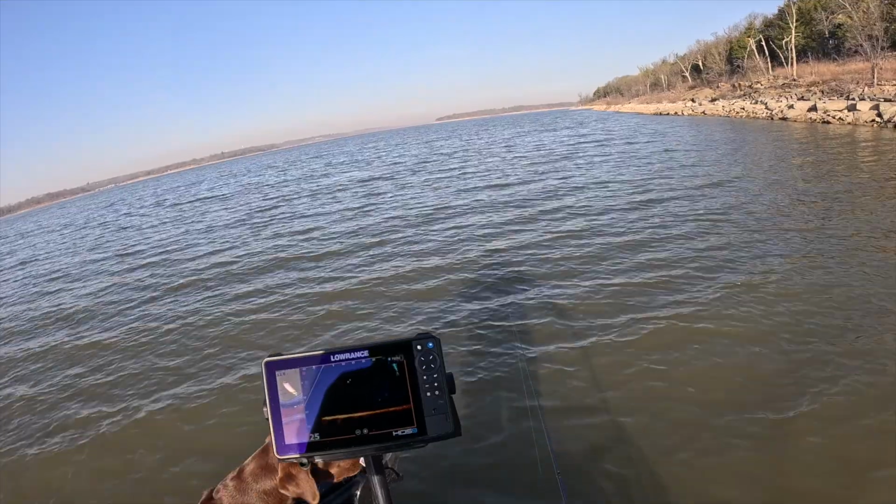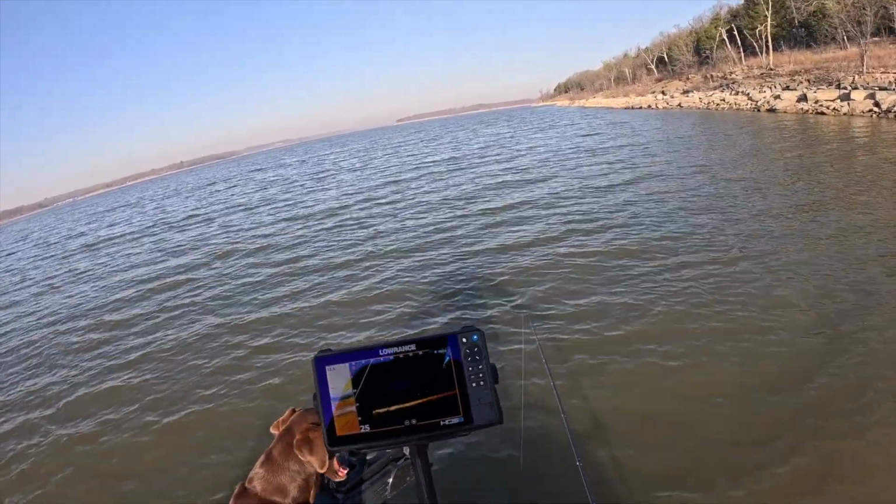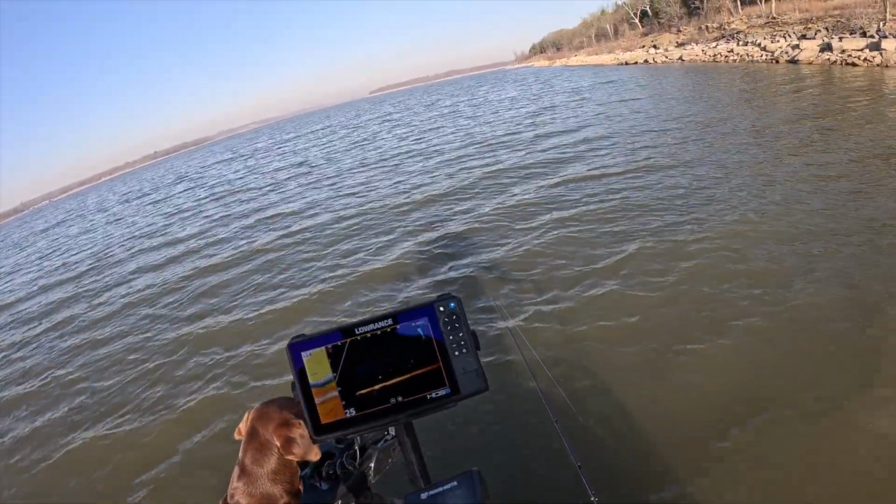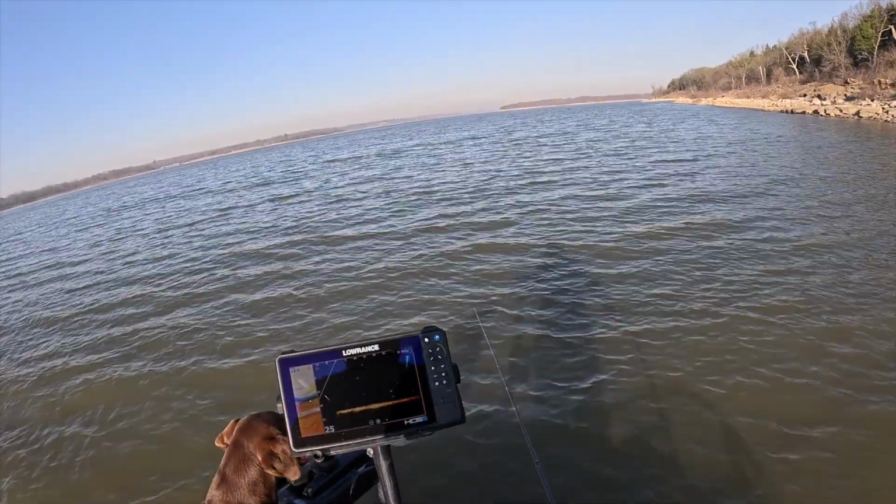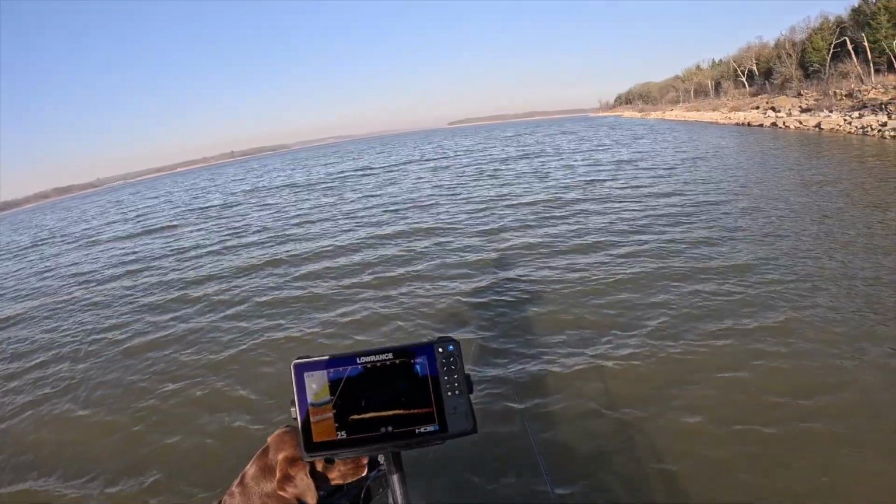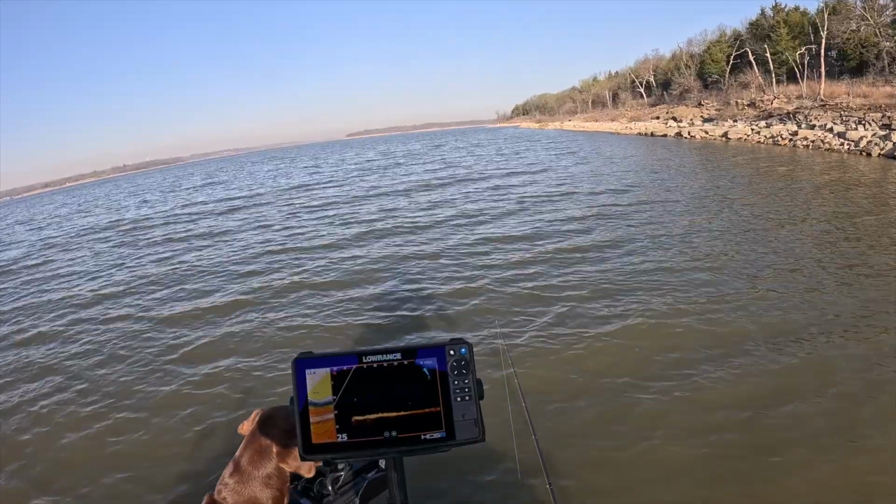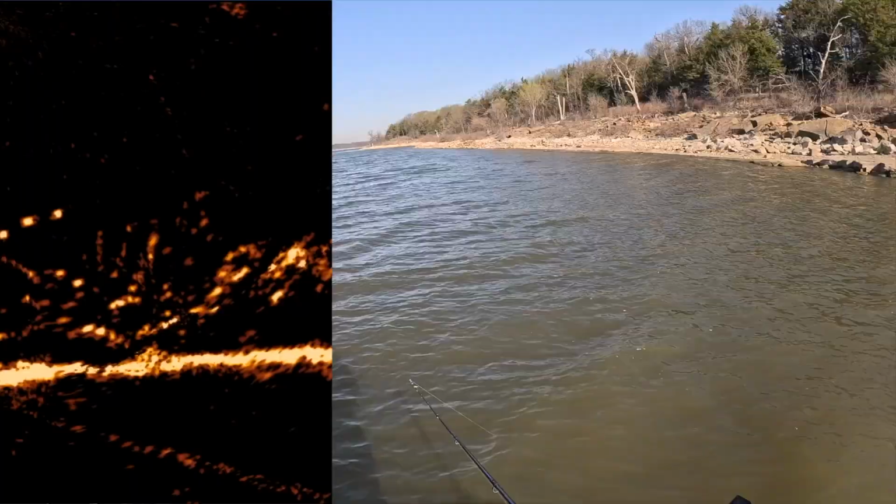So to become a more efficient angler, I need to be ready to up and move after I catch, even if it's just a couple of fish. There was one fish right there that's hanging on a little stick down there, but there's a good brush pile up here. There's actually a couple that I idled over earlier today and put a waypoint down and said, you know what, that looks like a good place to fish.